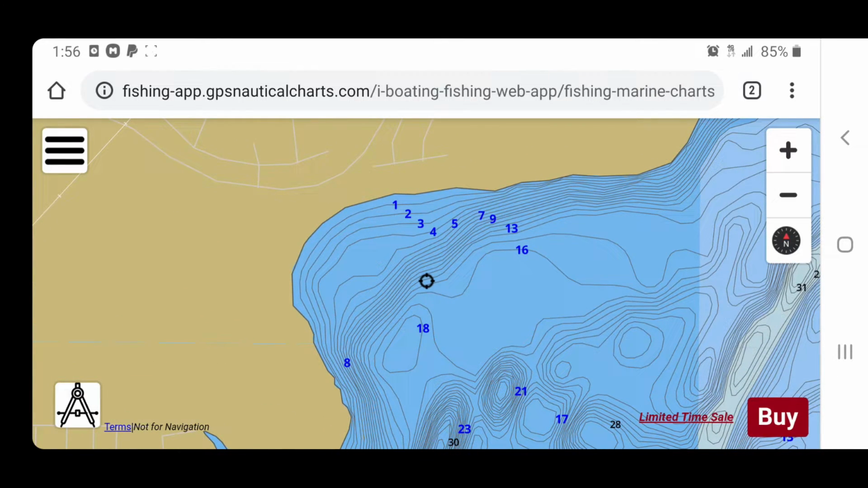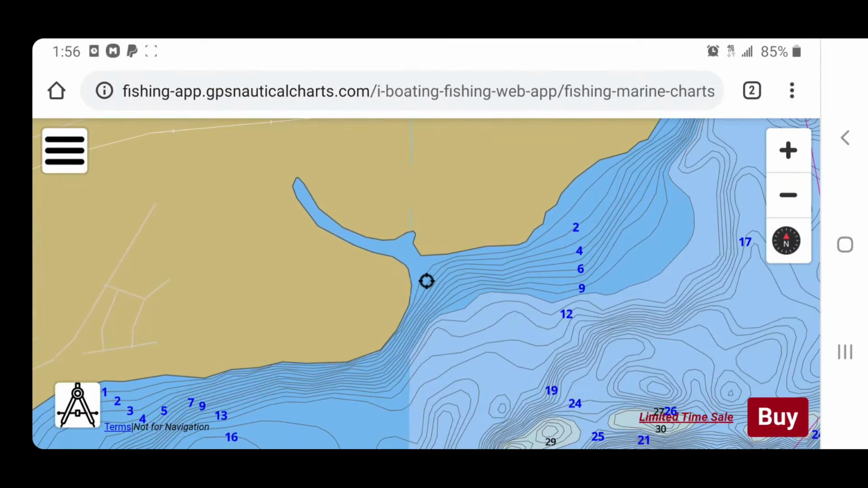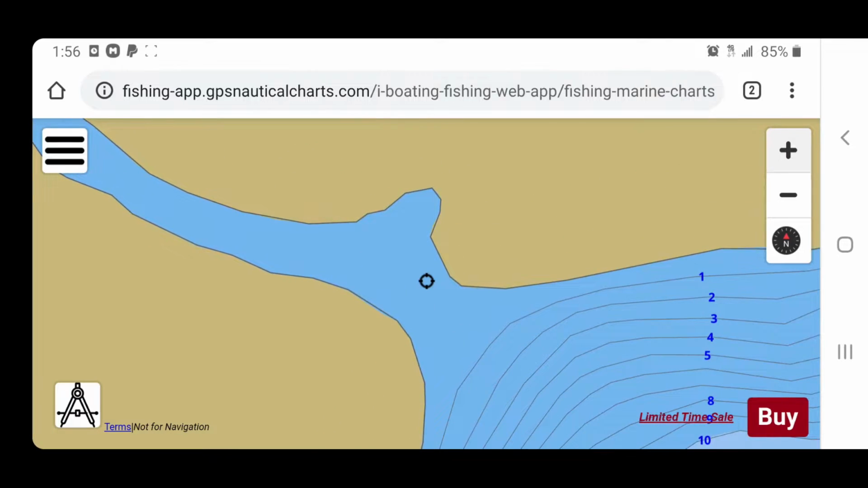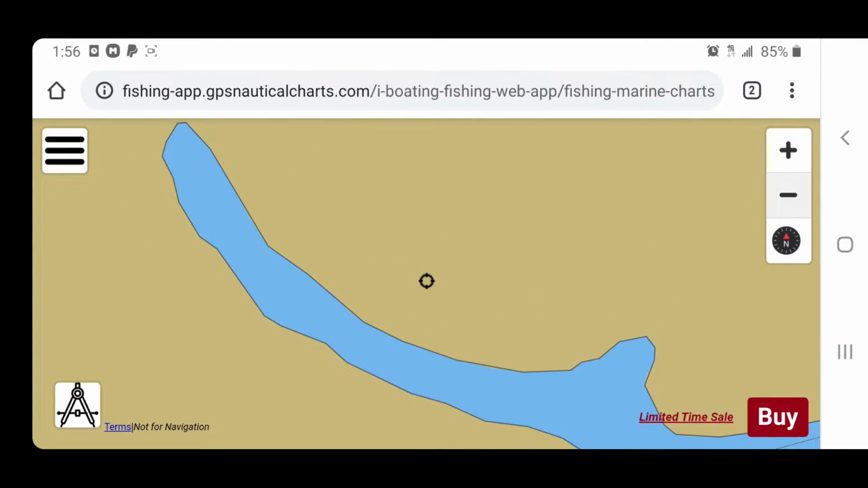Check out this video right here. I got some info on the SI units, things that you can look for, the structure that I look for, and I'll be back with some more tips on these maps.